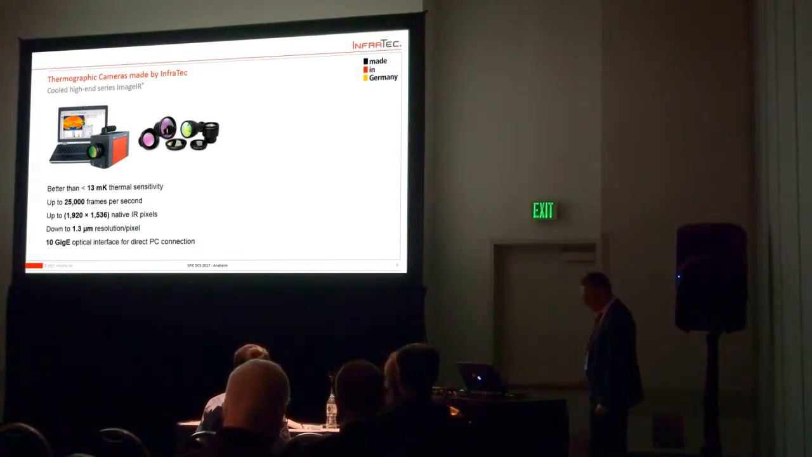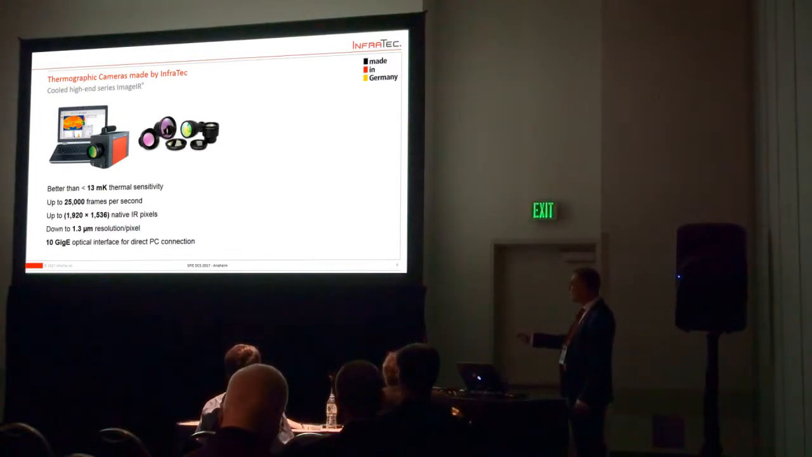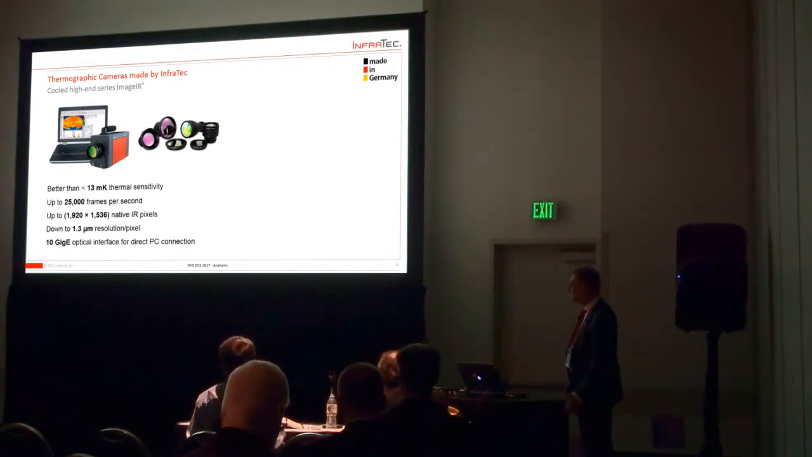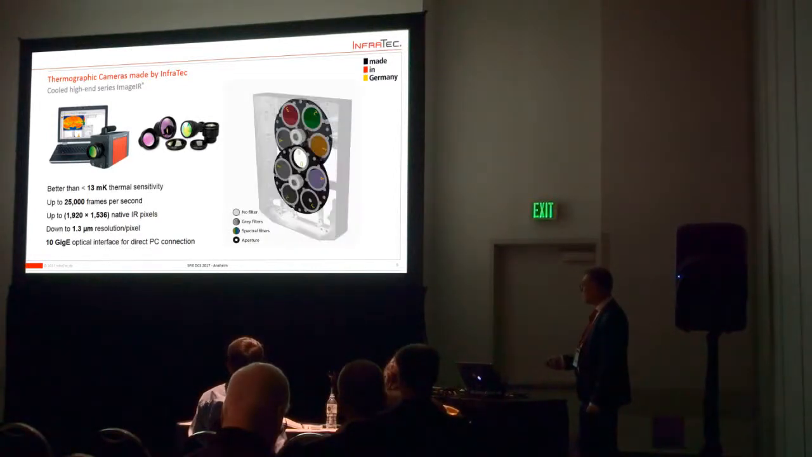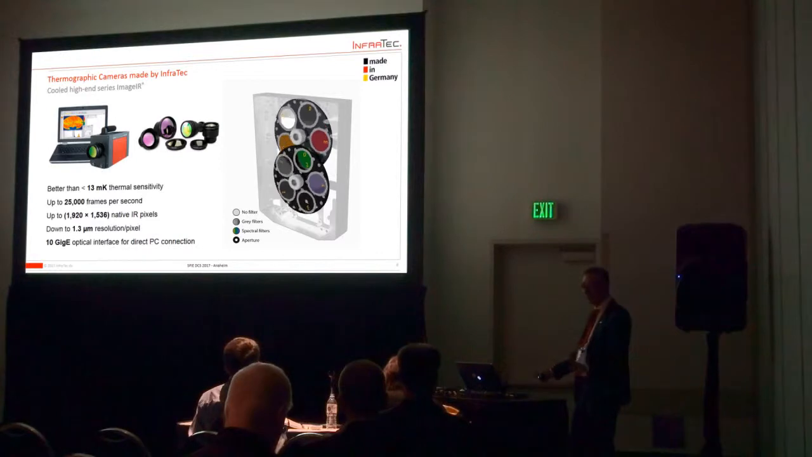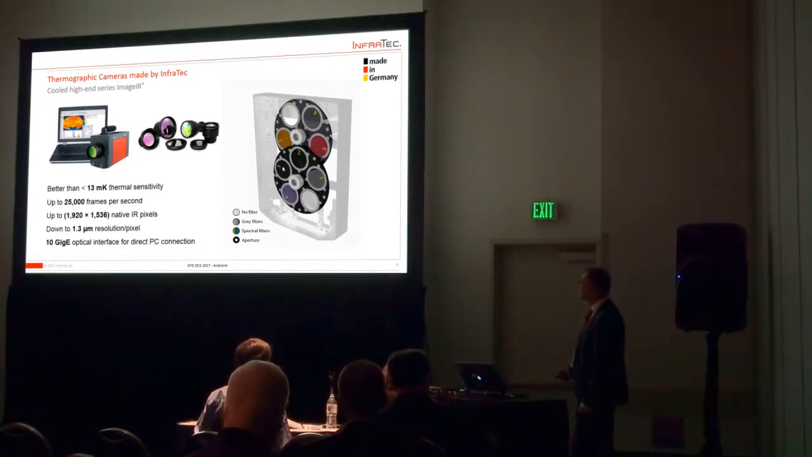Our infrared cameras called ImageIR can go down to 30 millikelvin NETD or even less, up to 25,000 frames per second, up to 1920 by 1536 native IR pixels. We can go down to 1.3 micrometer resolution per pixel in theory, but we also have the lenses for this. Our interface is a 10 GigE optical interface, which is rather fast, and we are doing this direct to PC. We don't need any other recorder in between.